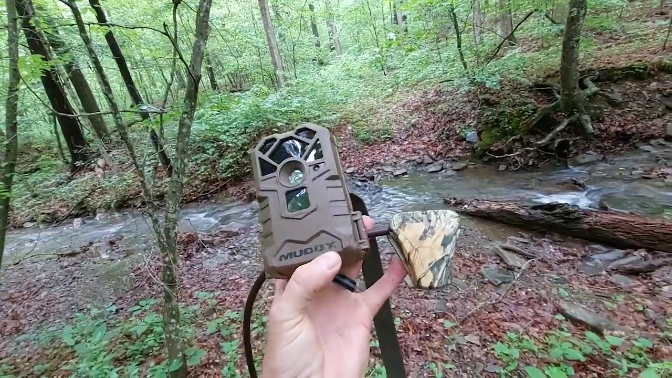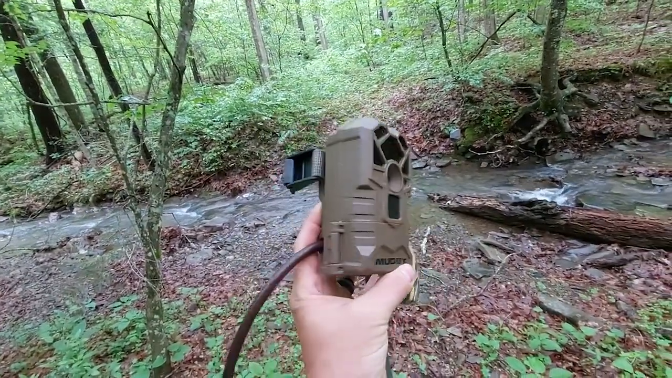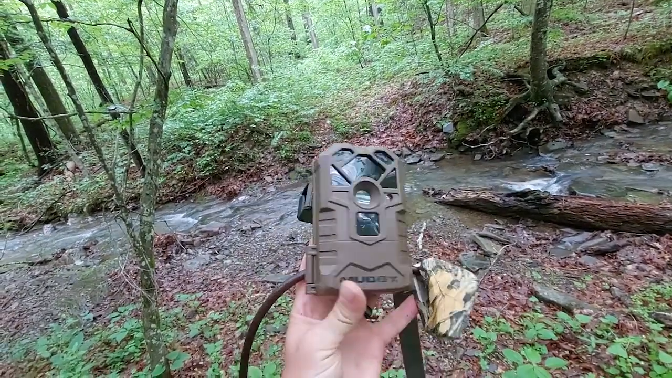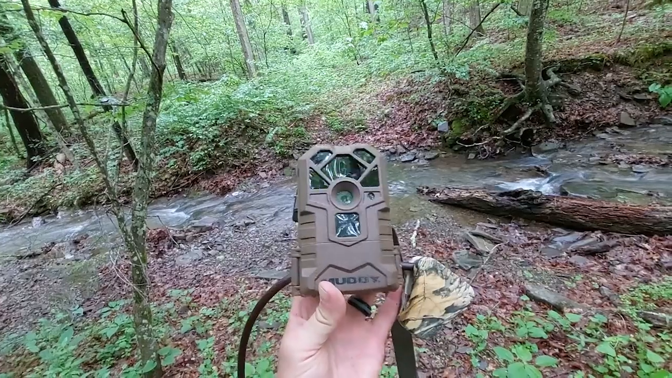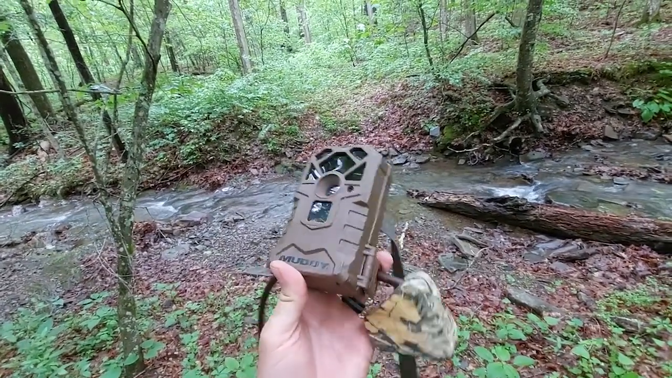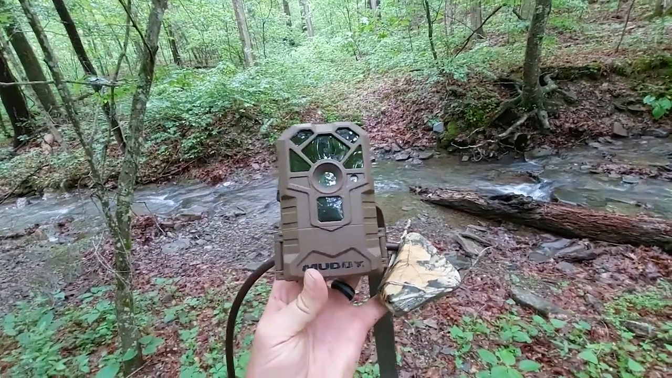The cables cost about 20 bucks, and with the camera costing 30 bucks, I've got $50 in this setup. That's a heck of a lot better than having a $200 Browning setup destroyed by a bear or stolen by somebody on public ground.